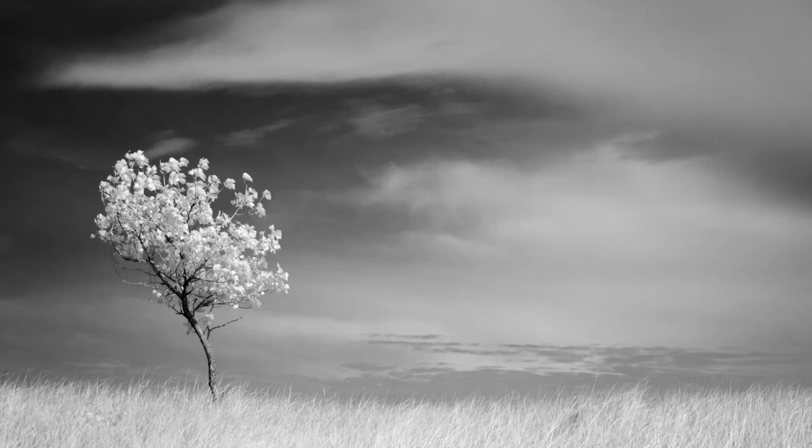Another example is the solitary tree at Saugatuck Dunes State Park. So the composition featured just a lone tree with dune grass in front of it, and then the sky and cloud formation behind it.